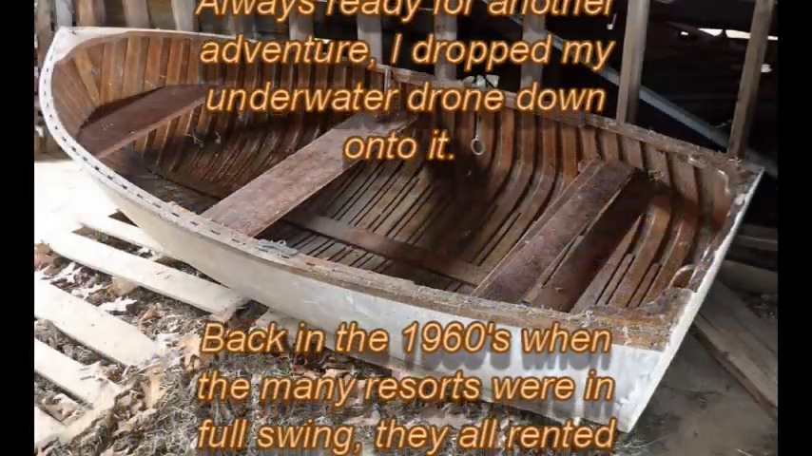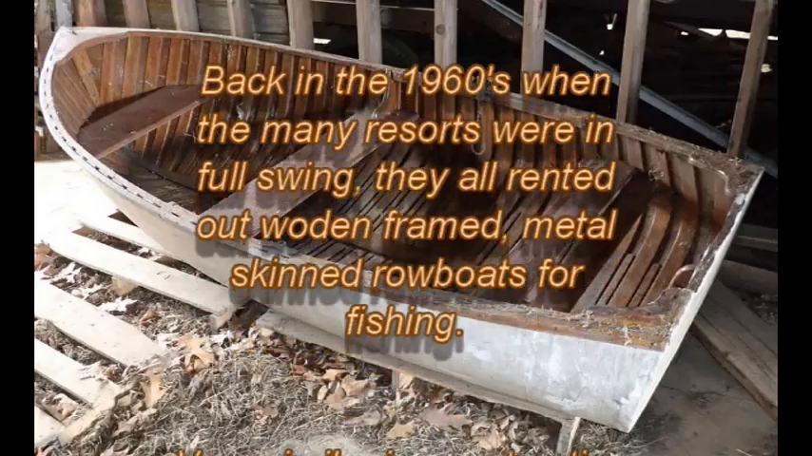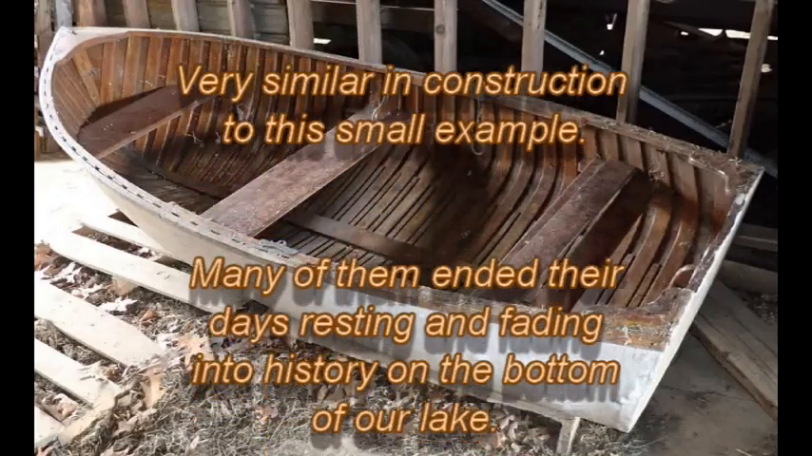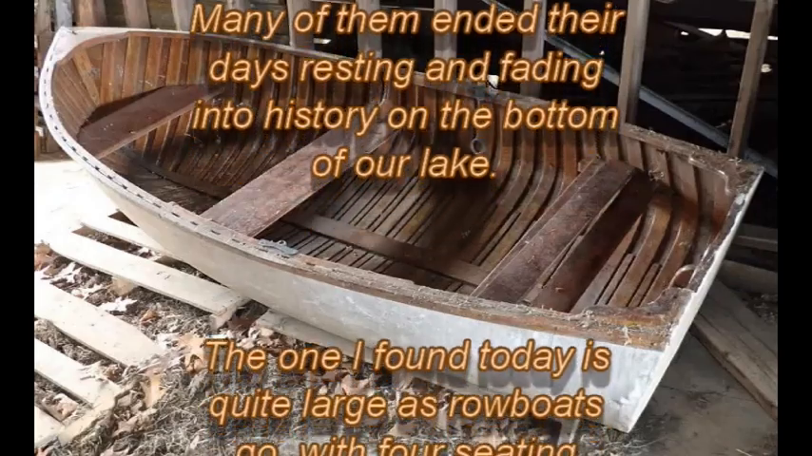Back in the 1960s, when many resorts were in full swing, they all rented out wooden-framed, metal-skinned rowboats for fishing, very similar in construction to this small example. Many of them ended their days resting and fading into history on the bottom of our lake.